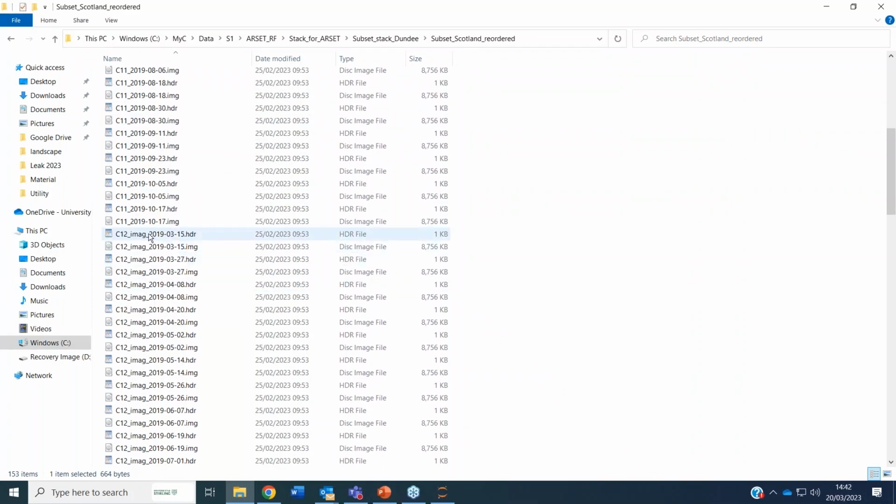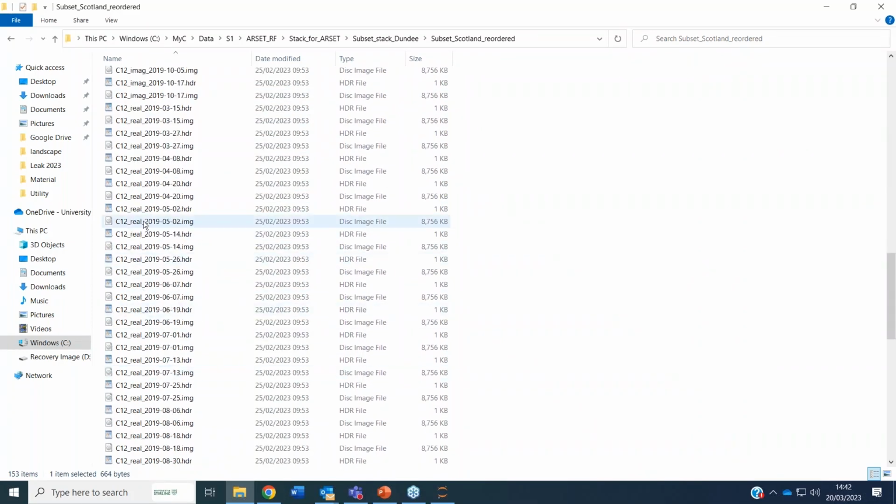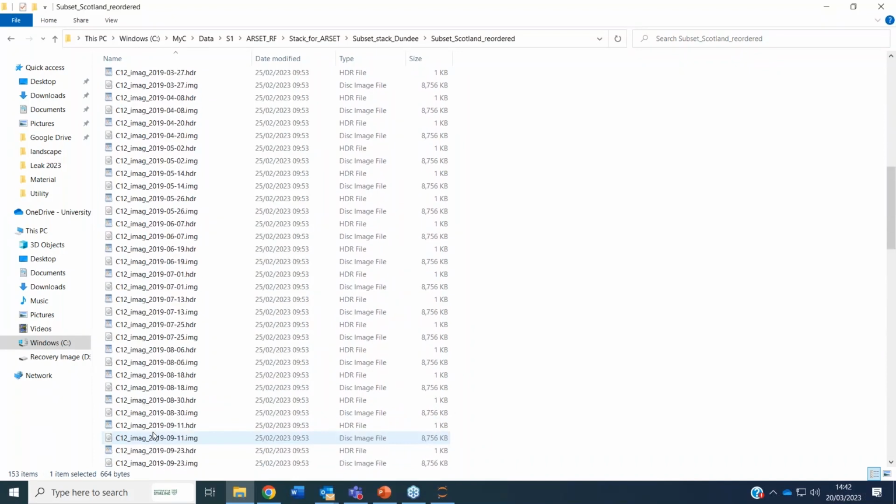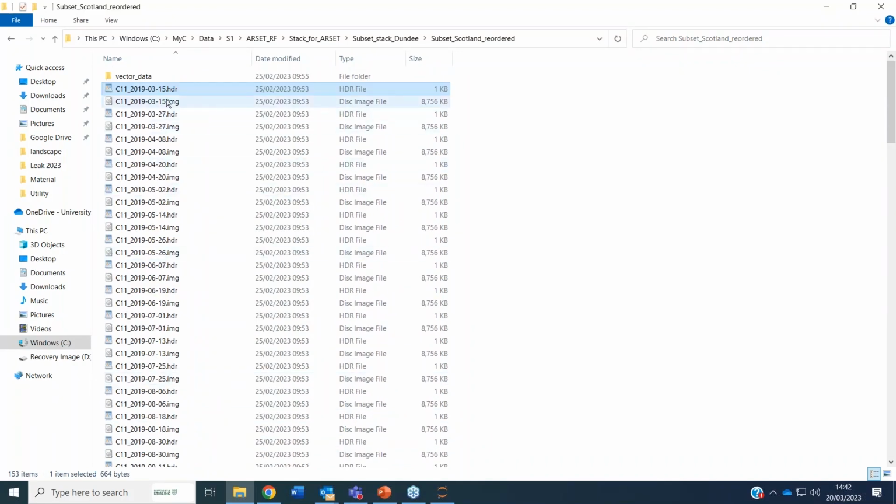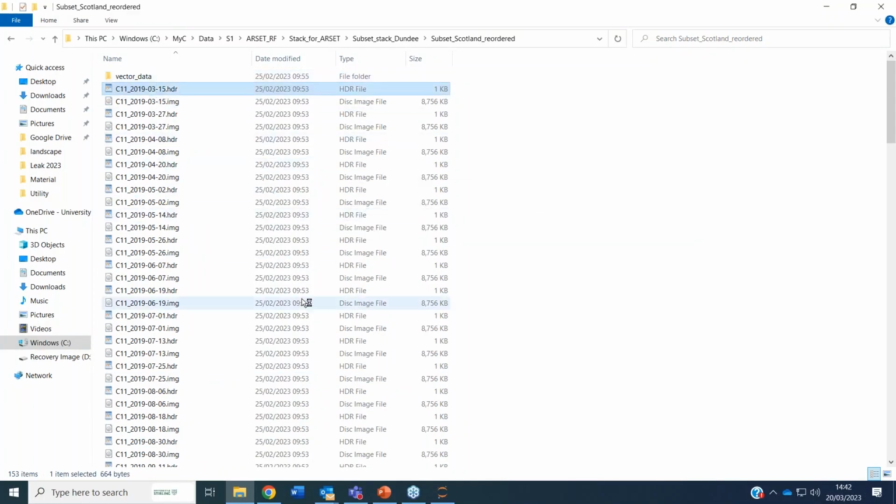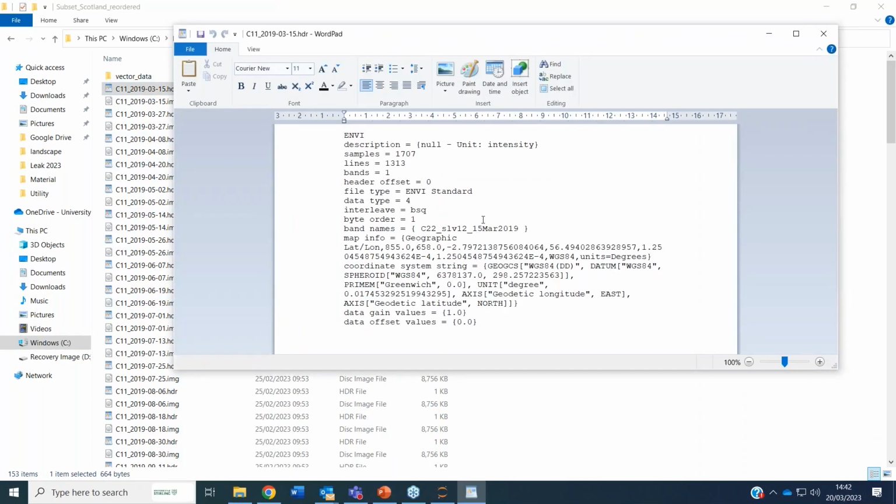Then you go to the C12 imaginary, C12 real, C22 is just real, it's an intensity. And all the files have a header attached to it, which is a text file. If you click on it, you'll see it's a text file where all the information about your images is.